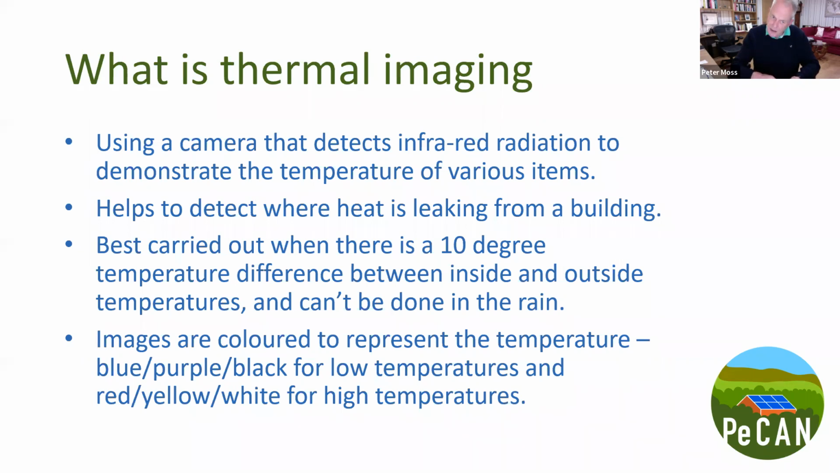It's best carried out when there is a 10-degree temperature difference between the inside and outside, simply because you get a much better, much clearer understanding of where the heat is coming out from. But I think it's also important to be very conscious of the environment around you when you're taking the pictures as well.